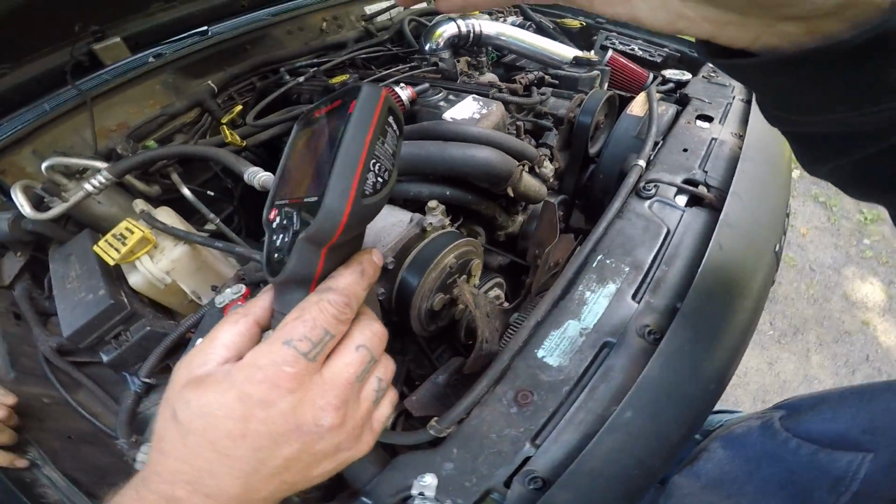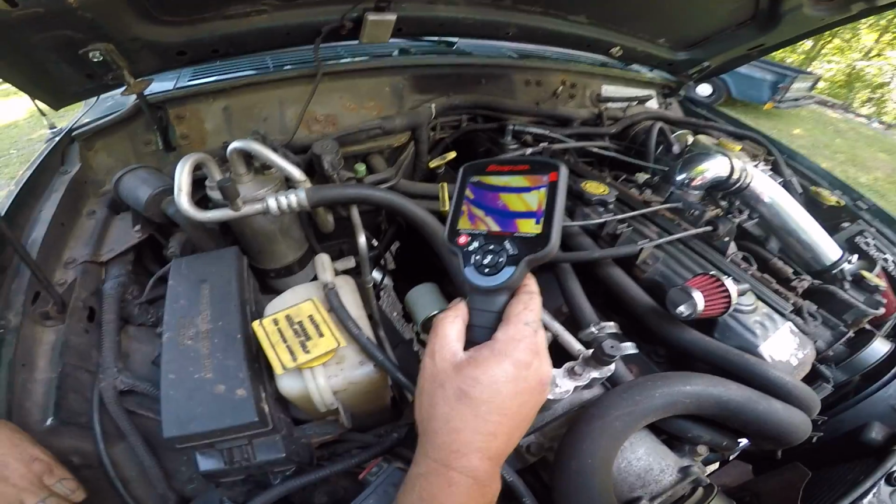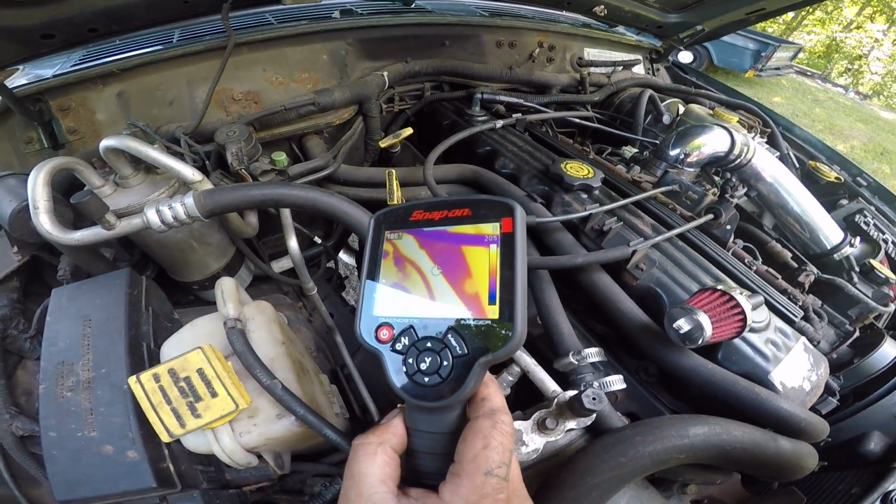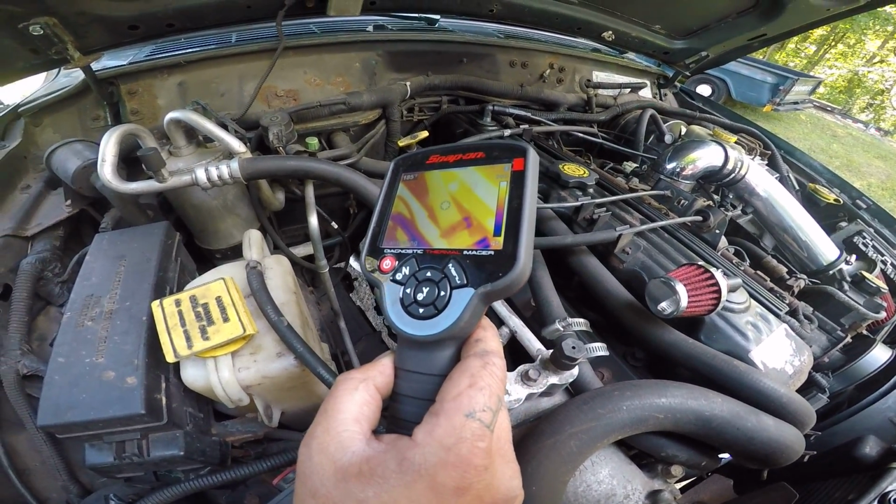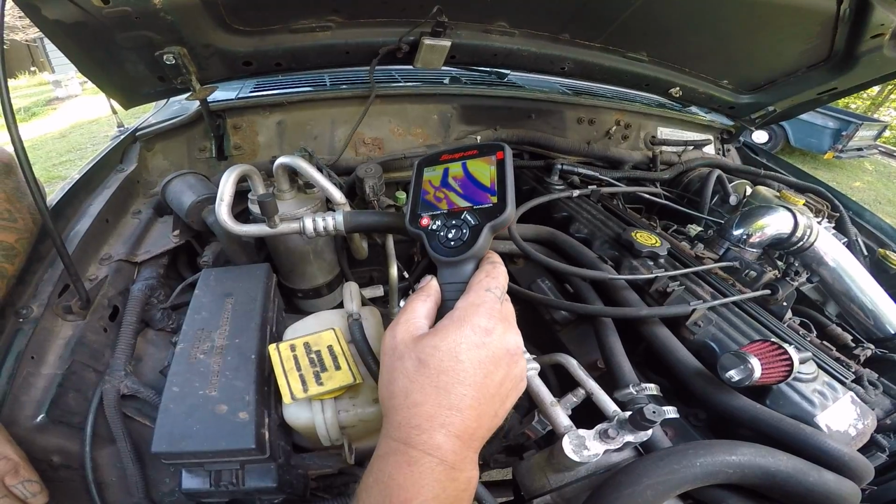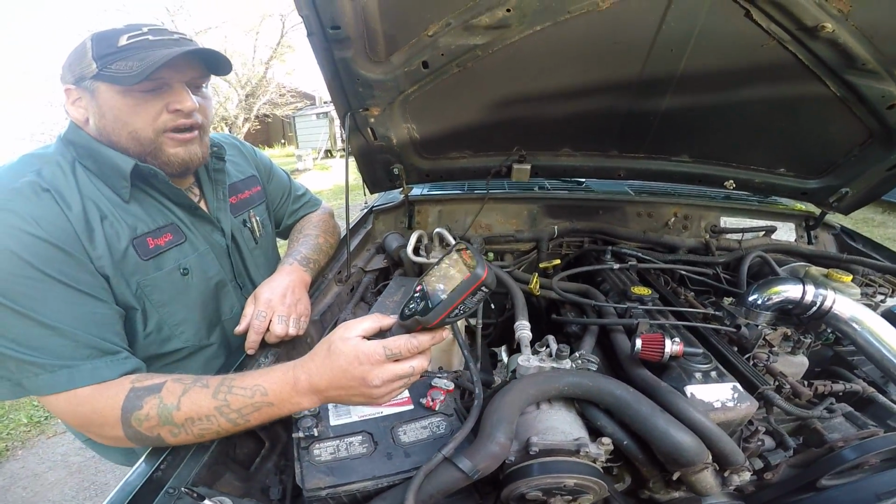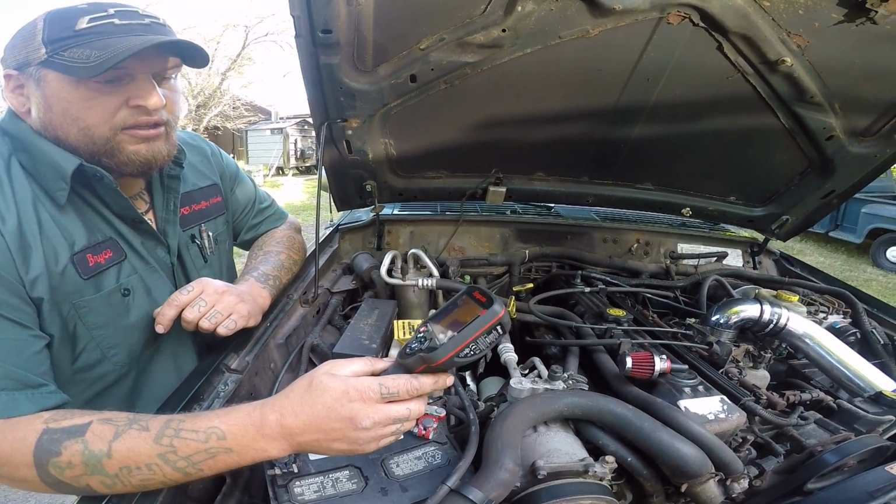Now, if you want to check coil packs, I can actually shoot right down through Travis's coils and see right into the spark plugs in the engine with the heat that's in there. You can check everything. You'd even be able to see a crack if there was a crack in the block. Due to the heat signature, you would see a variance in the heat signature. It's just an absolutely incredible tool. Like I said, I love it. I don't know how I ever got along without it. You can trace short wires with this by running it along the wire. Obviously, where the short is, you're going to see a heat signature.